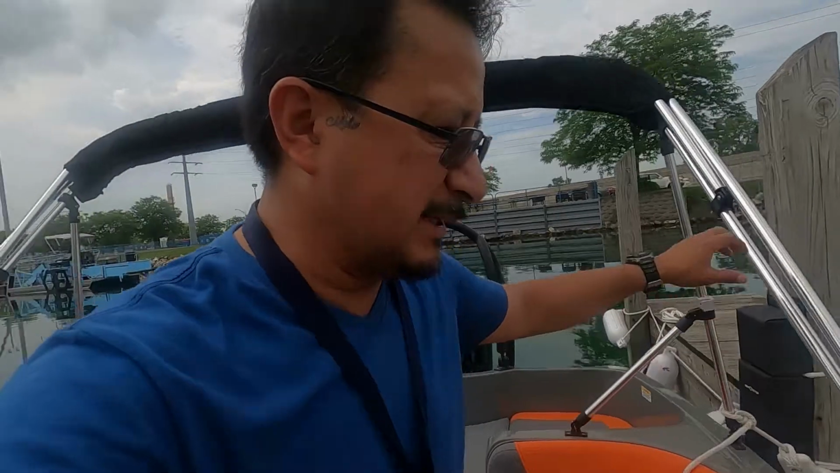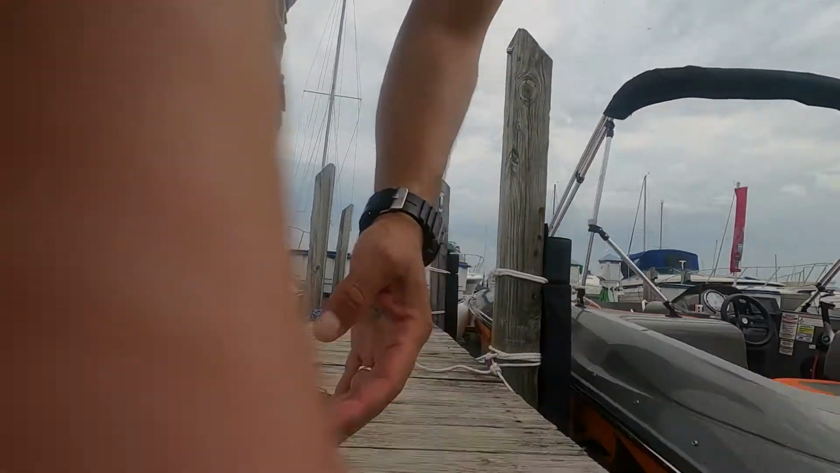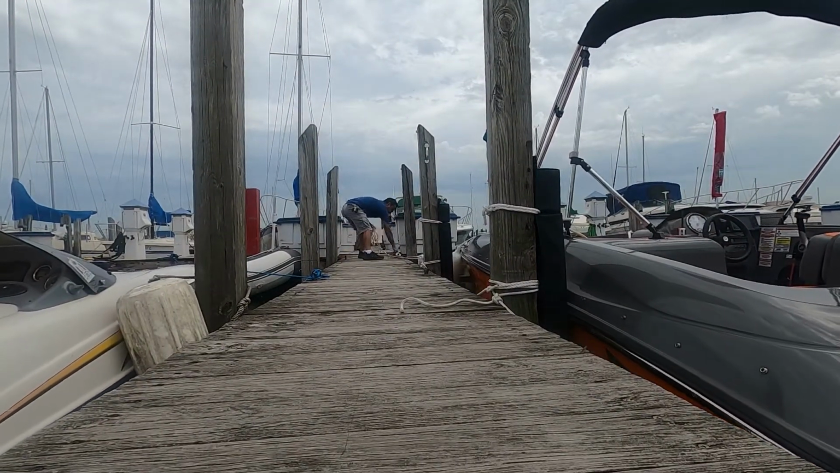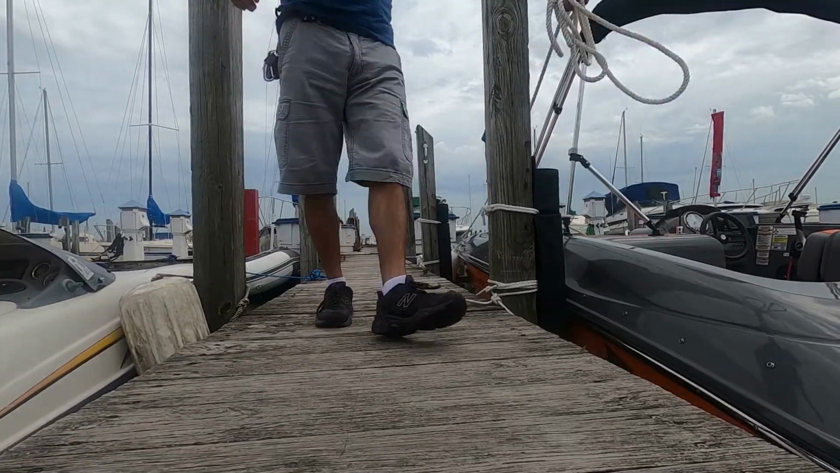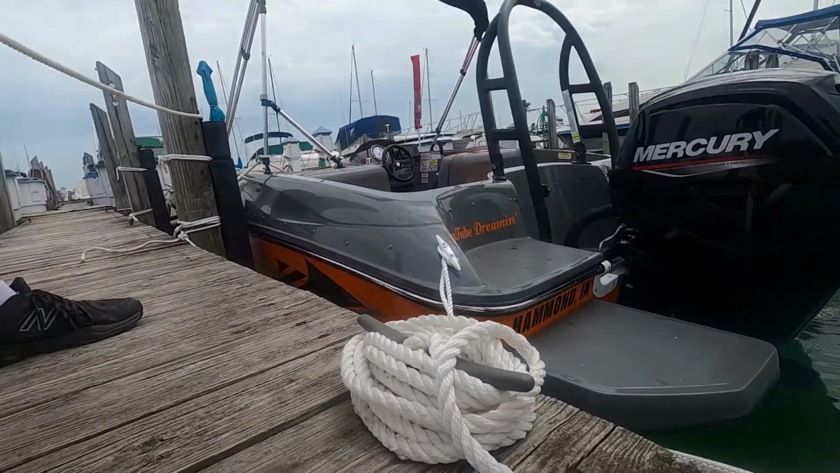And when I untie myself, I actually hold both lines so I can keep the boat in before I step in the boat. I got a video on that too. You're supposed to have the double S on there.